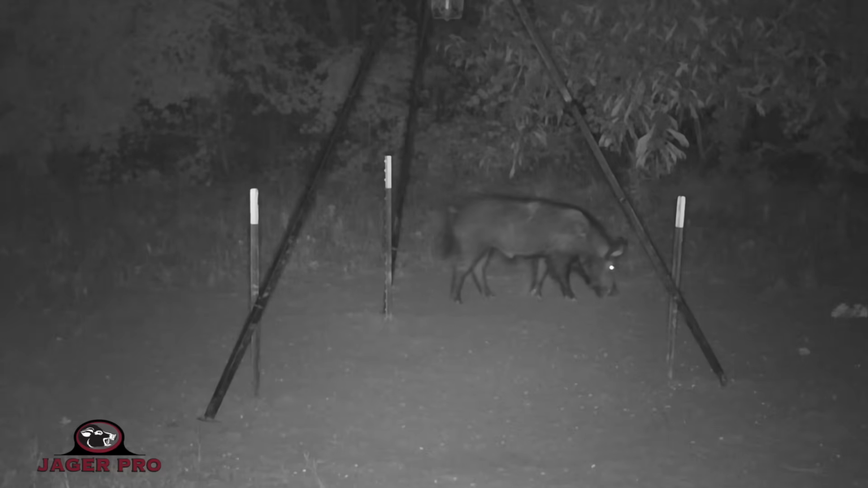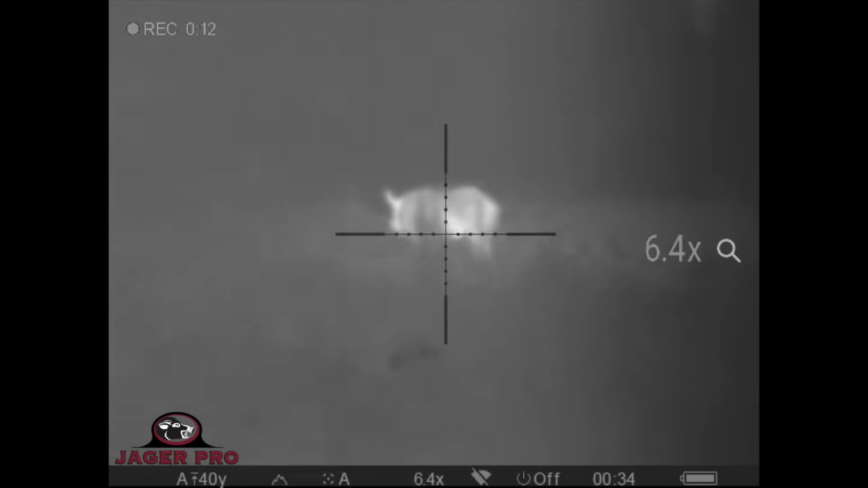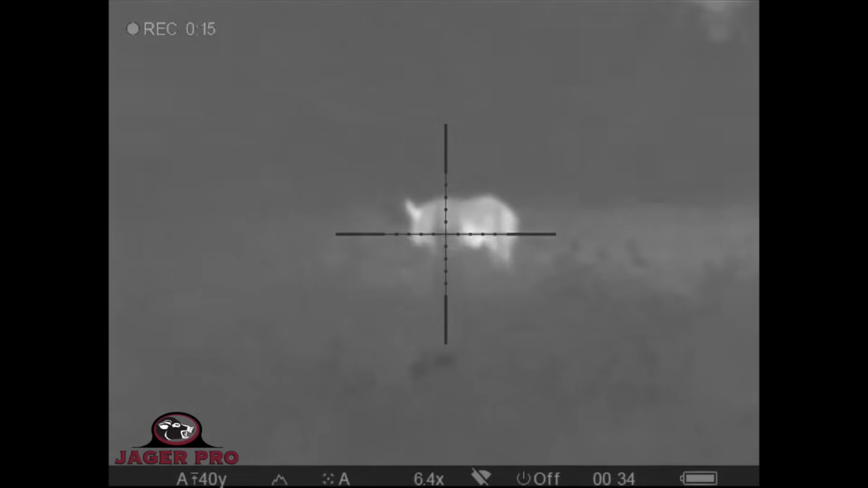My first target arrives after midnight. I recognize him from earlier intel, and his nickname is Fang because his right tusk is noticeably longer. I'm shooting my backup rifle with an old Pulsar Trail thermoscope which needs the washer replaced on the focus ring. The scope often loses its focus after recoil, but my Pulsar Thermion 2 with laser rangefinder has not arrived yet. I should have knocked down these taller weeds yesterday to ensure my bullet is not deflected.